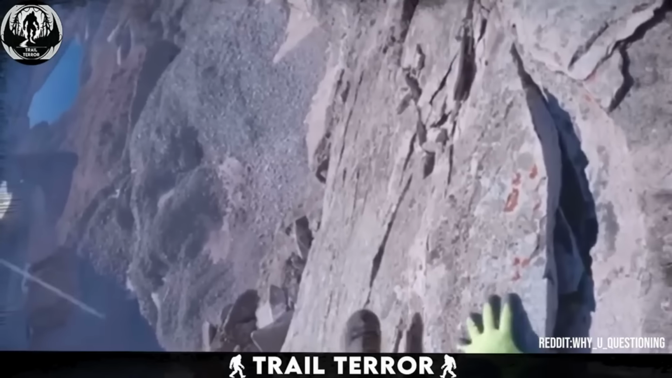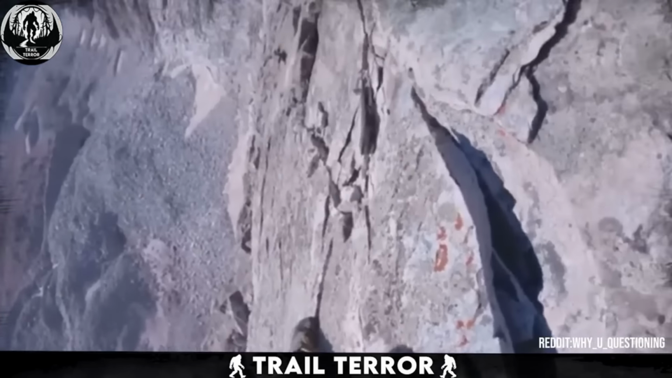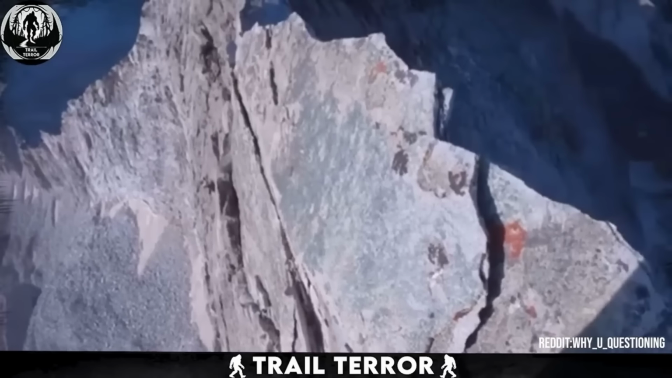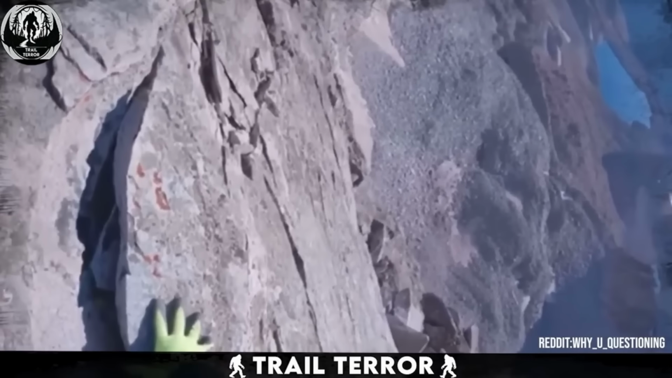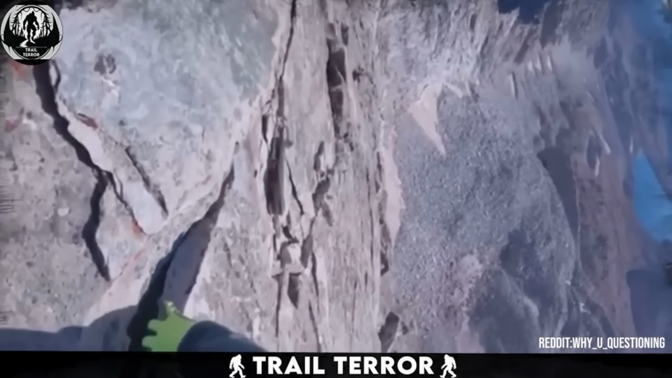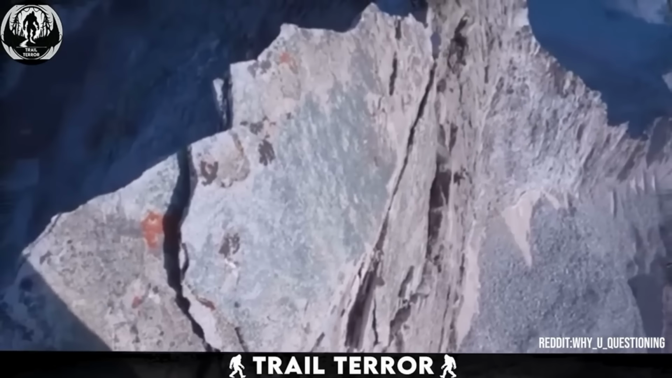A narrow path with just enough space for your feet, with sheer drops on either side. One wrong step, and it's a straight plunge into nothingness. The wind is relentless, and every step looks like a battle for balance. They call it Satan's Ridge for a reason. This isn't just a hike. It's a fight against nature itself.